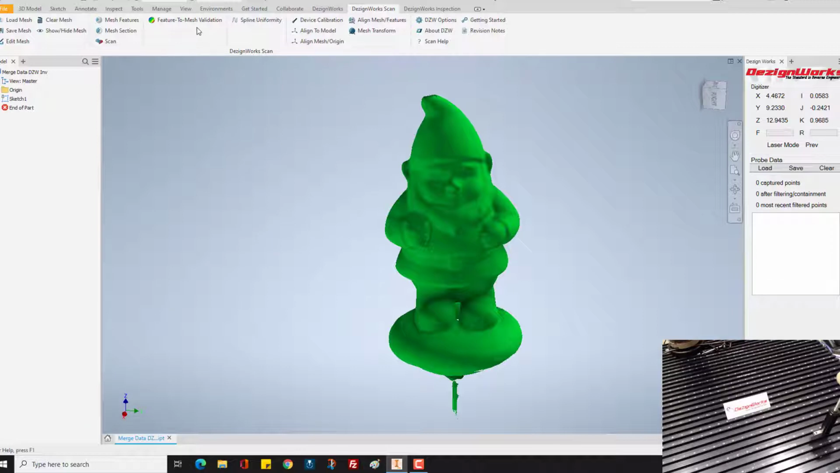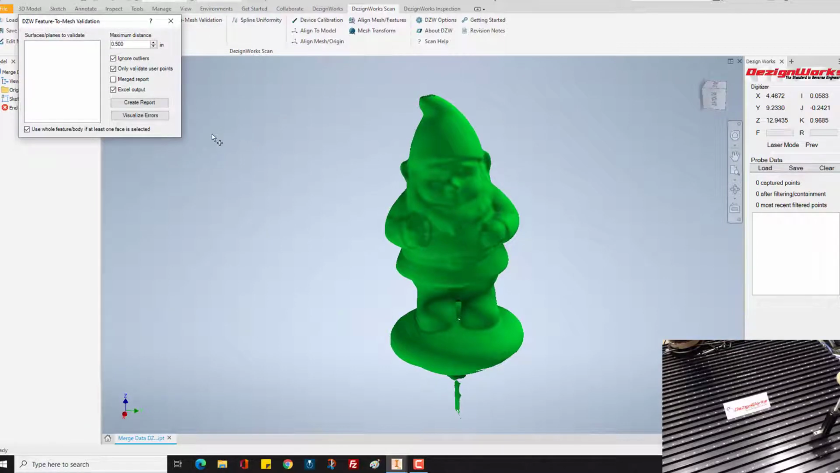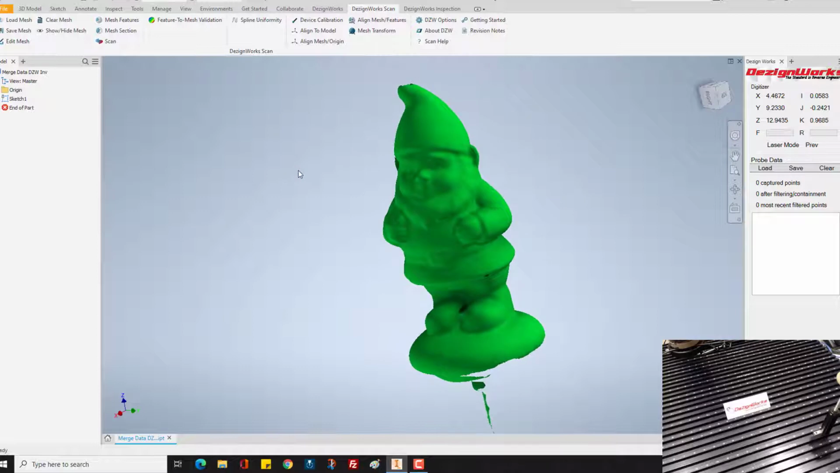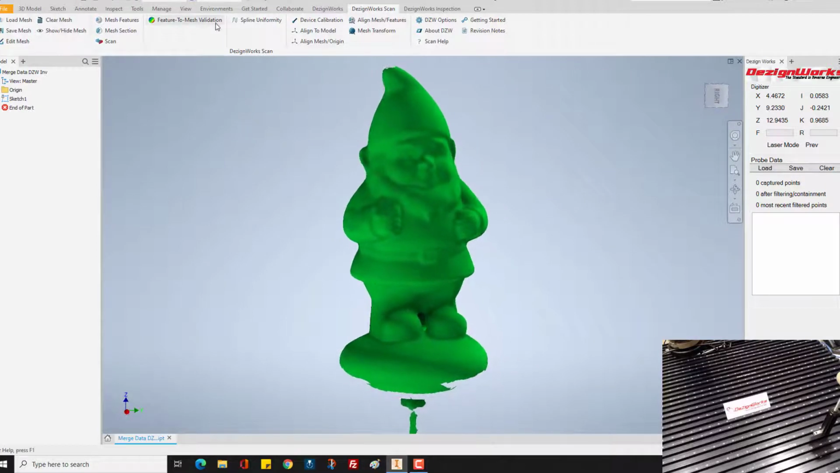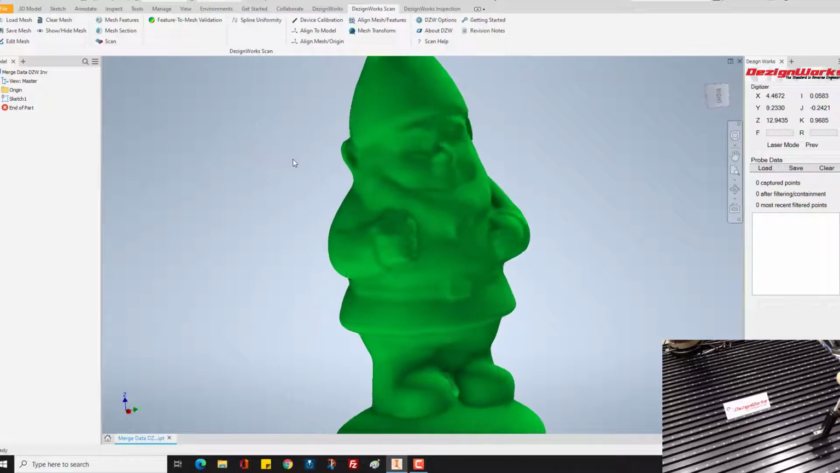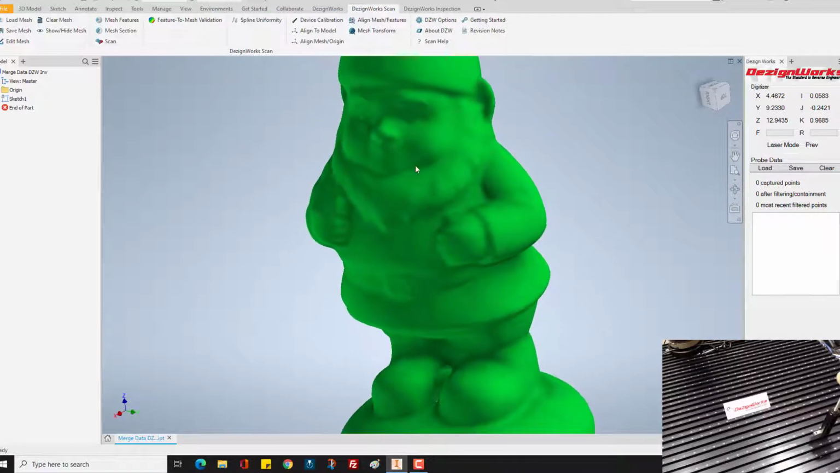And we can go ahead and check this. Go to Feature and Mesh Validation. In this case, I haven't actually modeled this yet. But once you lay a surface on it, you can run the feature to mesh validation. That's in some of the other videos. But you can zoom in and see how clear this is, how well aligned it is.